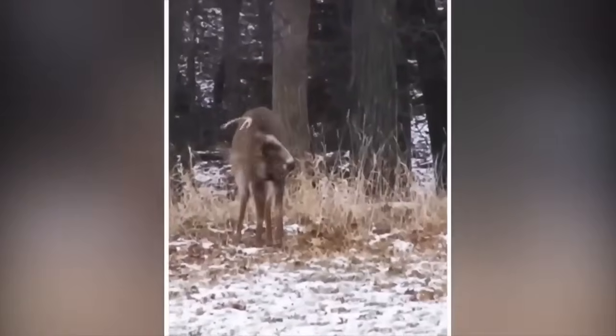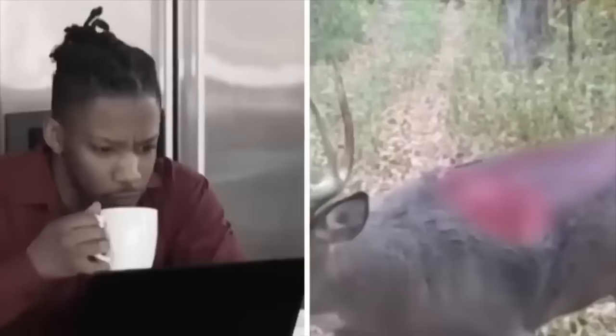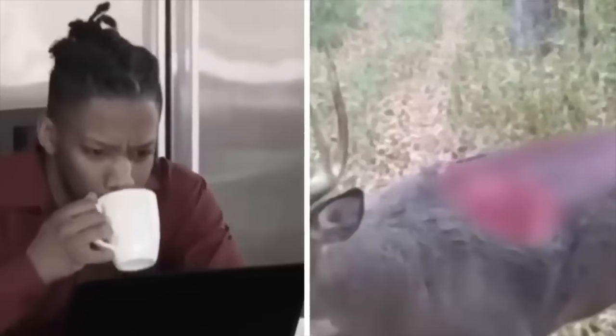The shedding process usually happens from late winter to early spring. It was funny to see that the deer in the video seemed surprised by what was happening and ran away looking confused. Weird lights. It's really hard to figure out what those lights in the sky are.